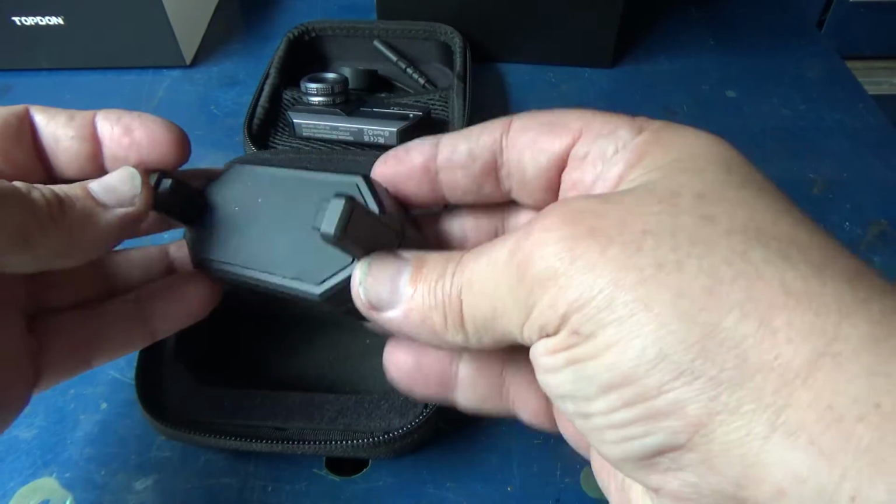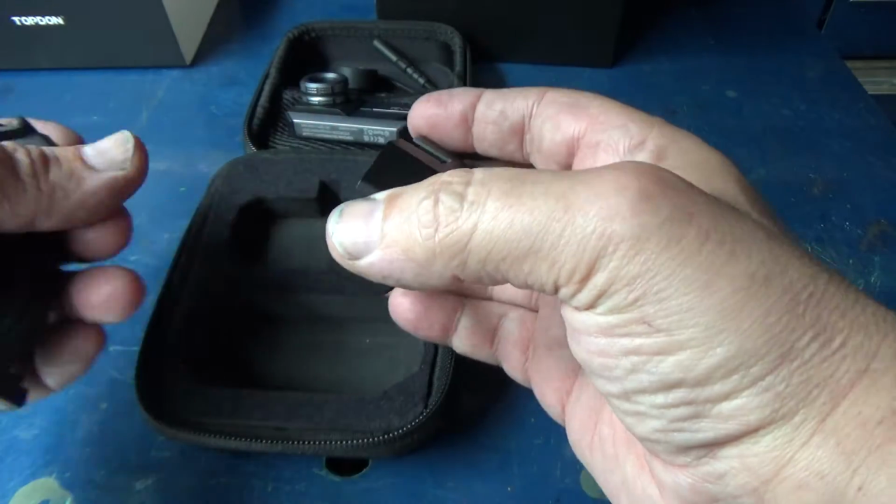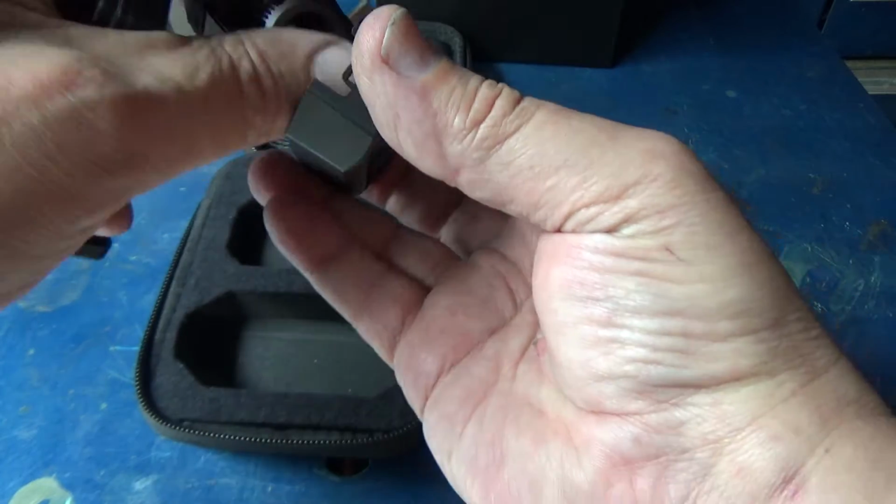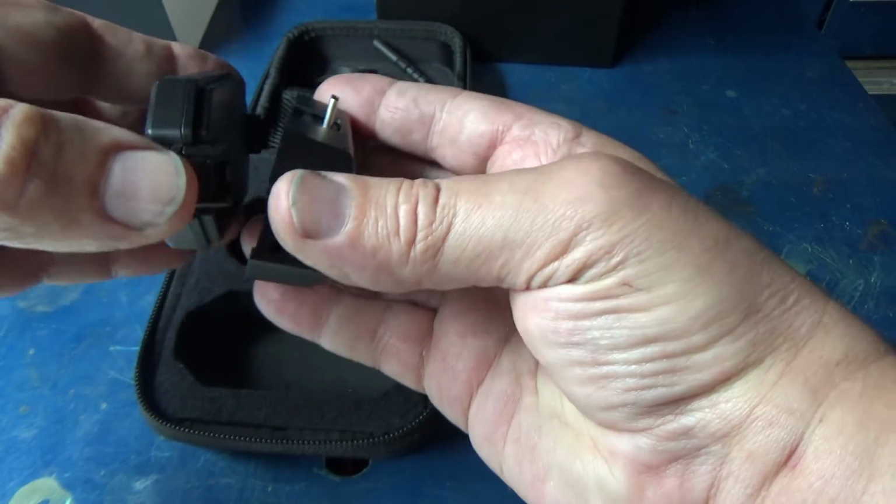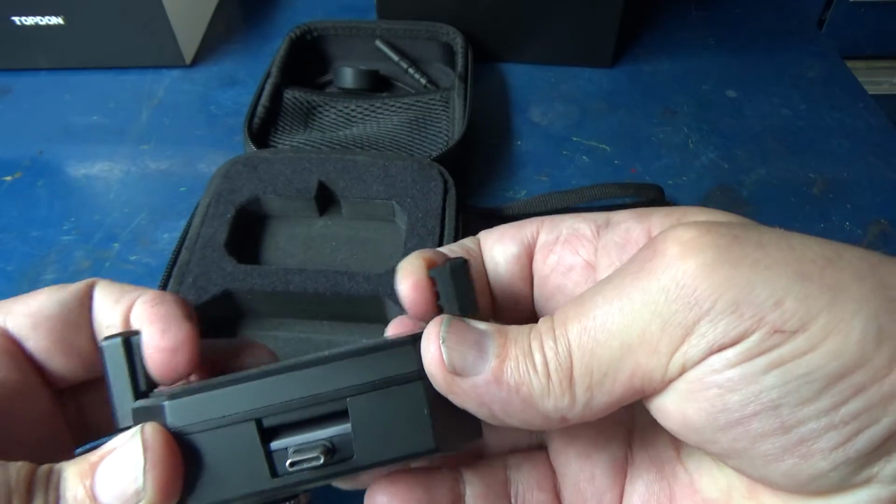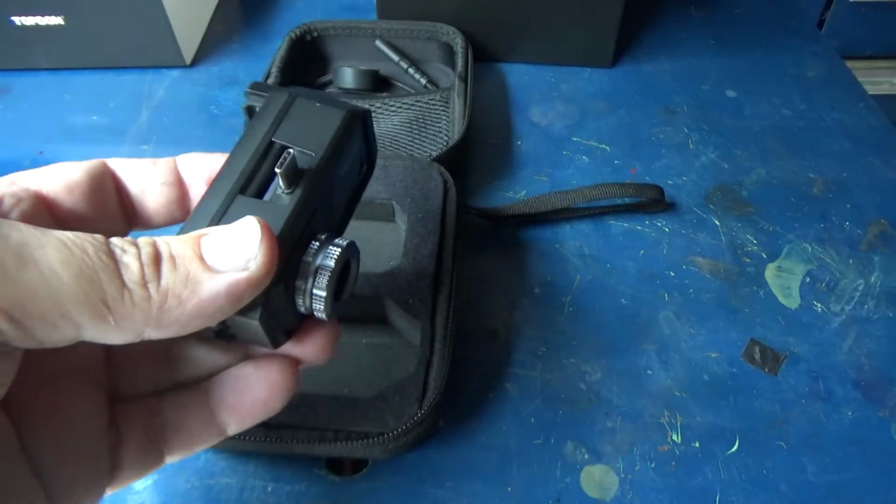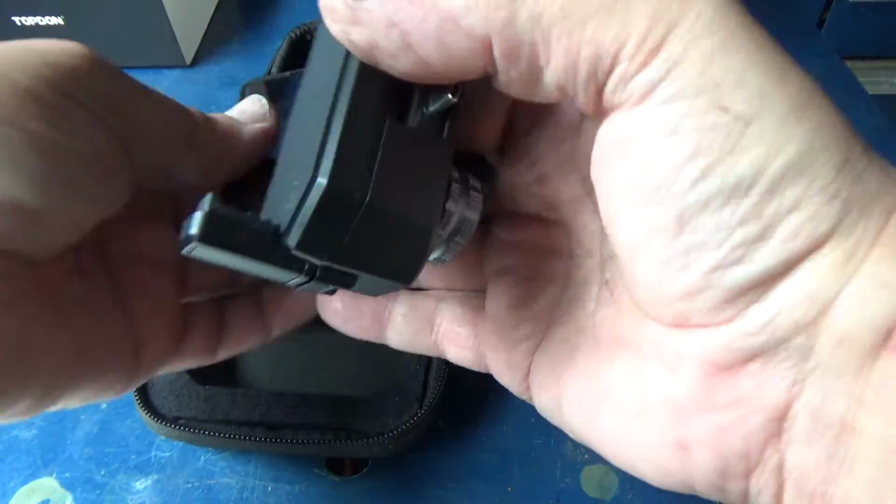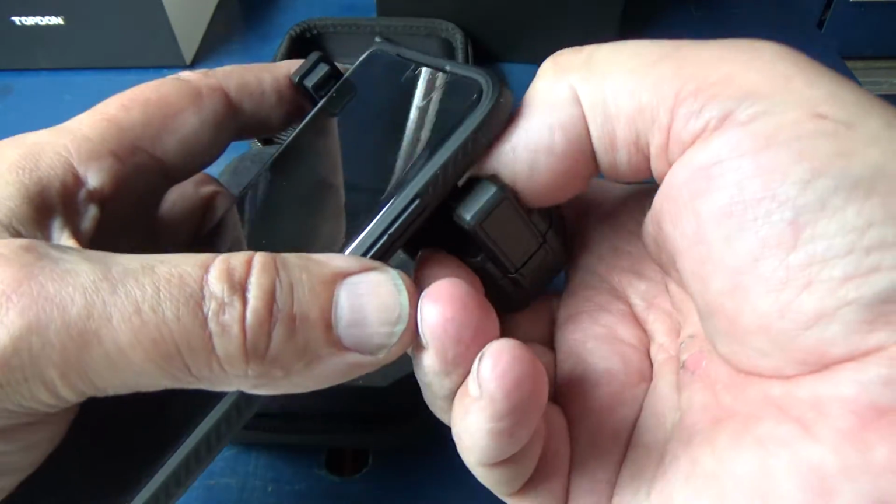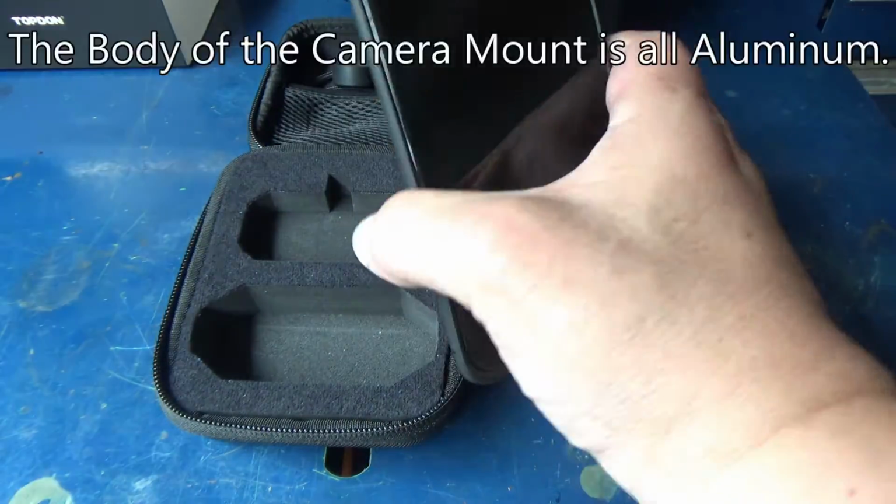Now this little gizmo, what's cool about it is you take this apart, put the camera in here the right way, put it back on, and now you can clamp this whole contraption onto your cell phone. So like if you had a phone similar to this, you can actually clamp it right up top just like that. Now you can hold it.